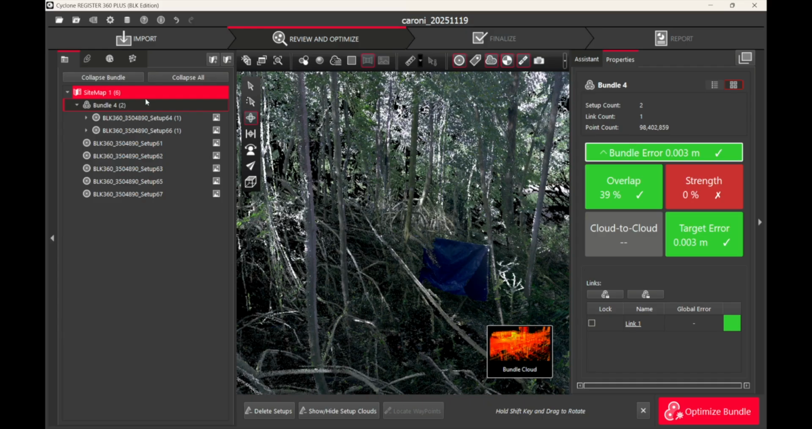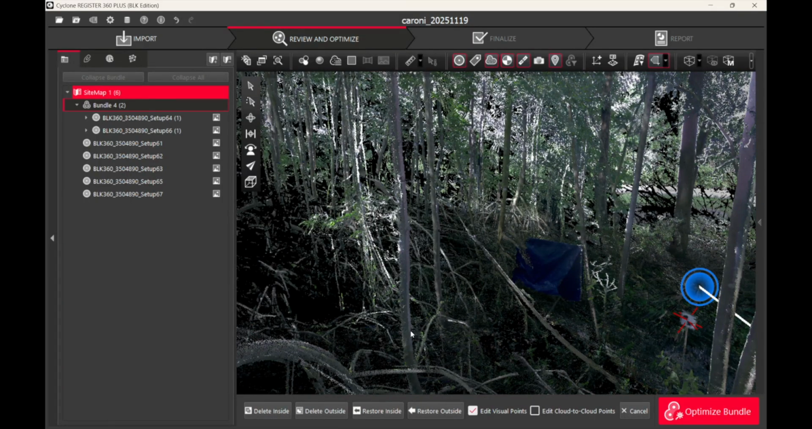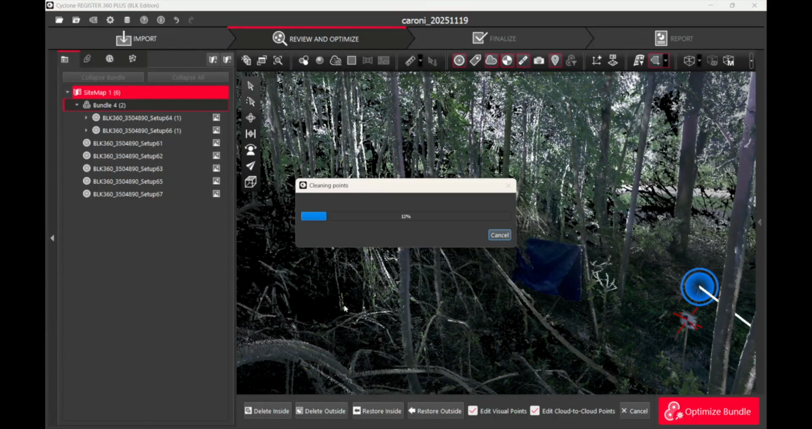and then we will select the polygon option here, and draw a polygon around the area that we would like points deleted from. So everything in this area will be deleted. Ensure that Edit Cloud Points is selected and say delete inside or outside. In this case, we want to delete inside of this polygon, which is all the highlighted points.